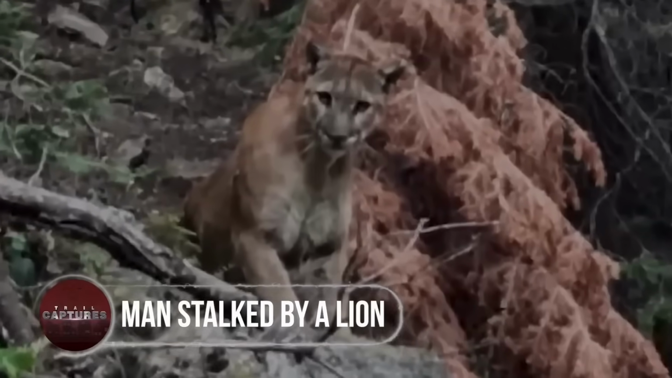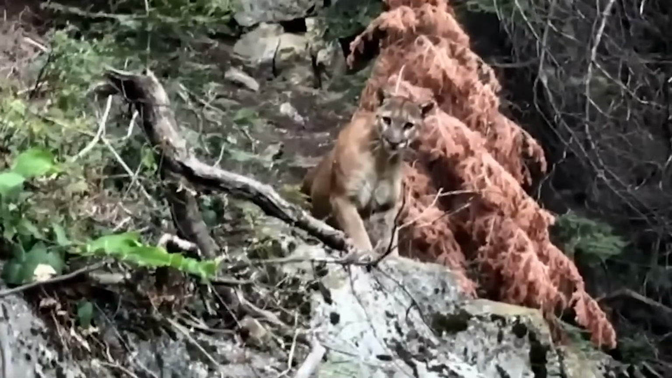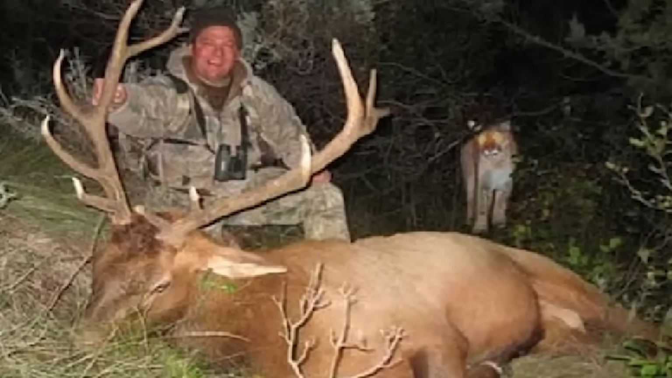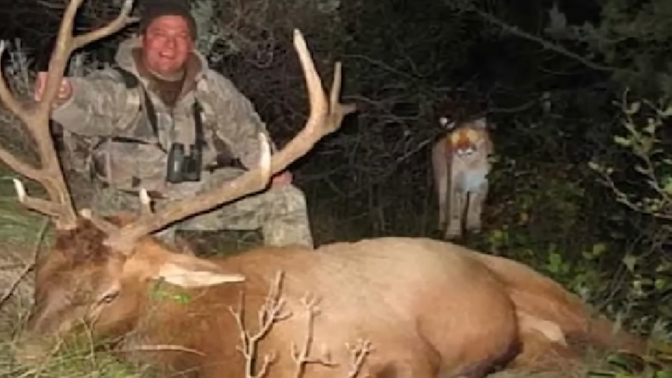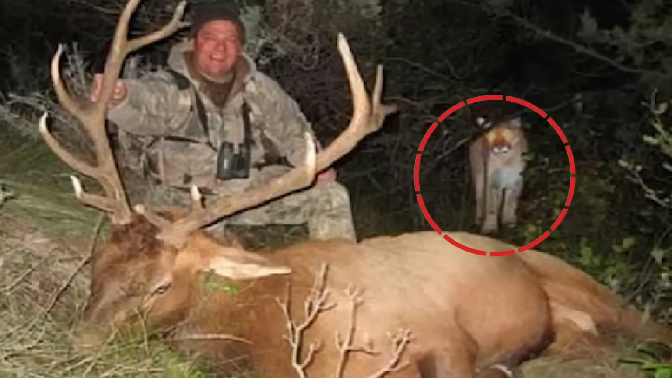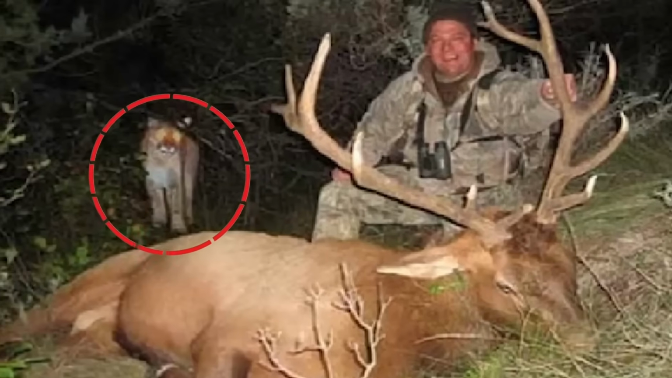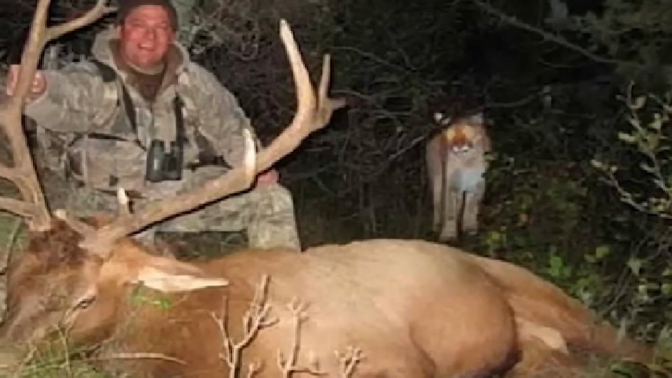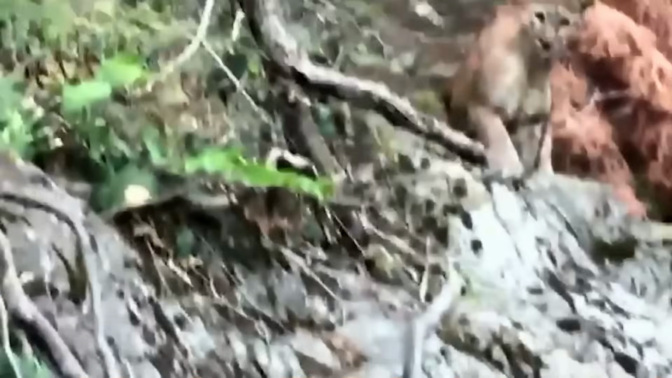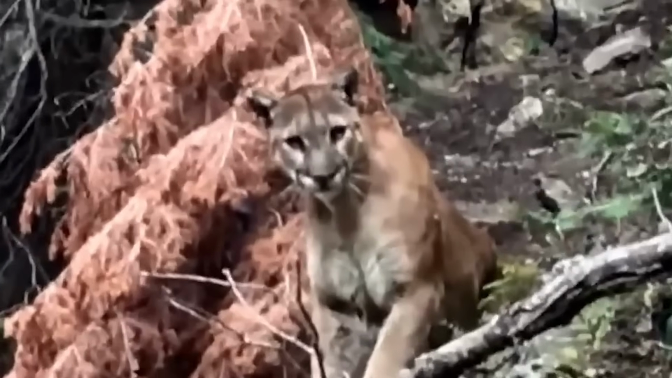Man stalked by lion. Encountering something like this in the woods is definitely a disturbing thing you'll never want to experience. The guy in the image looked excited as he could be seen enjoying his hunt of the day, a giant deer. And behind him is a ferocious predator that was captured stalking the hunter. Unfortunately, we could only get this single image, and I'm not sure if the lion was actually waiting for the deer, or its real target was the hunter. However, later this guy posted another video in which the same lion was observed chasing.